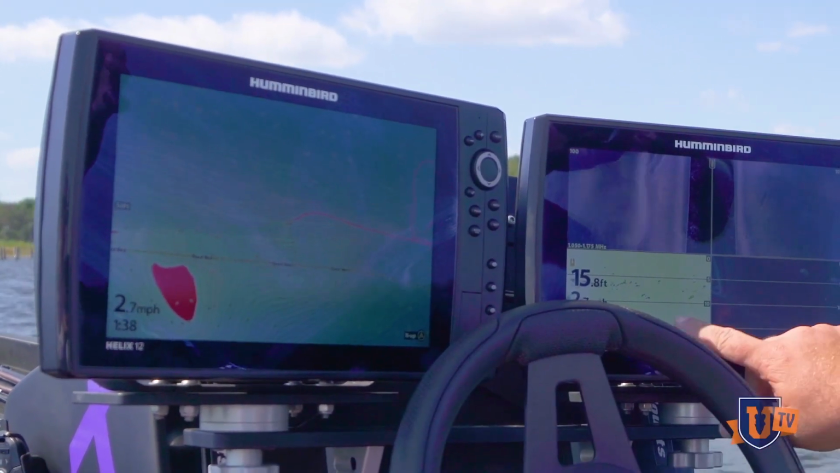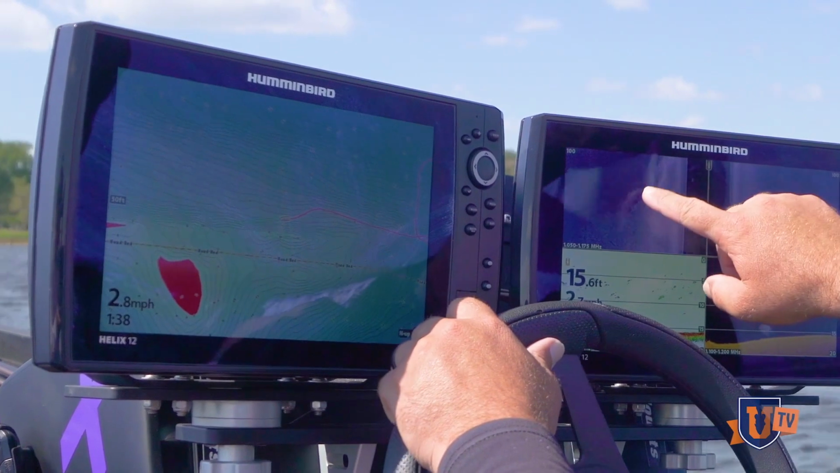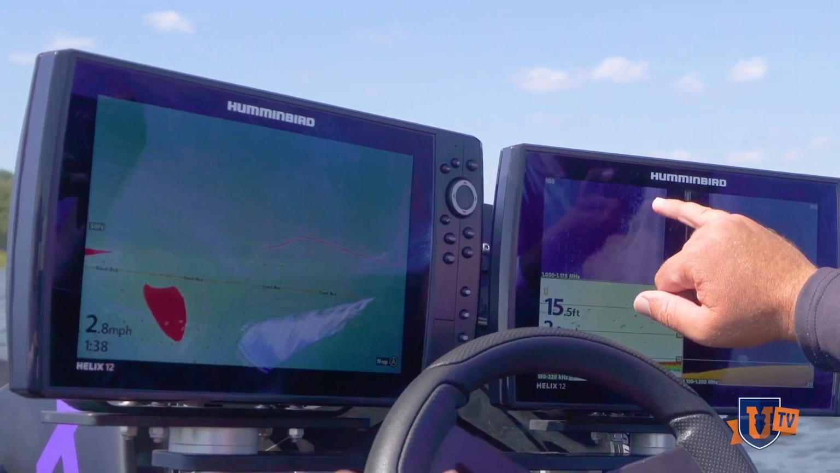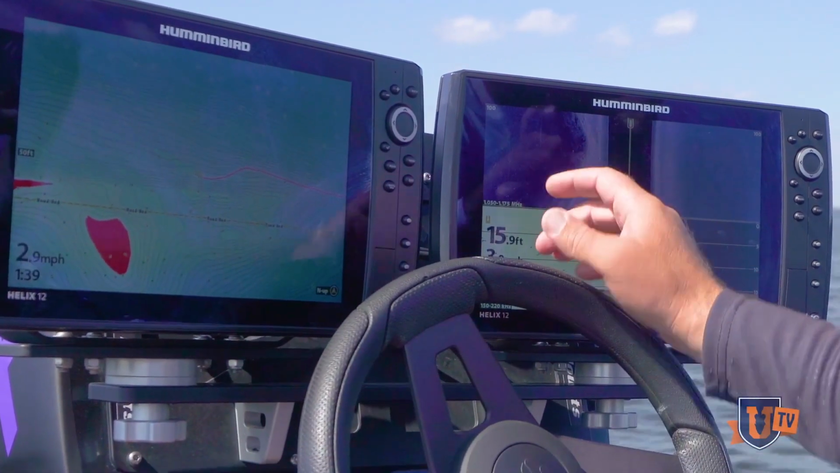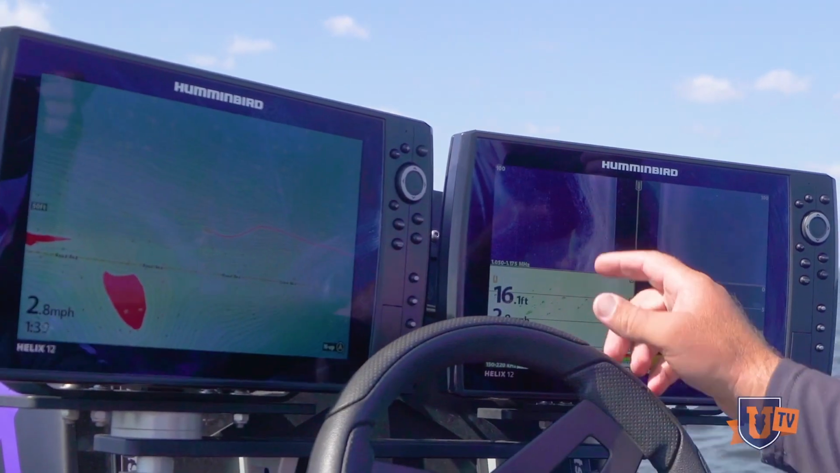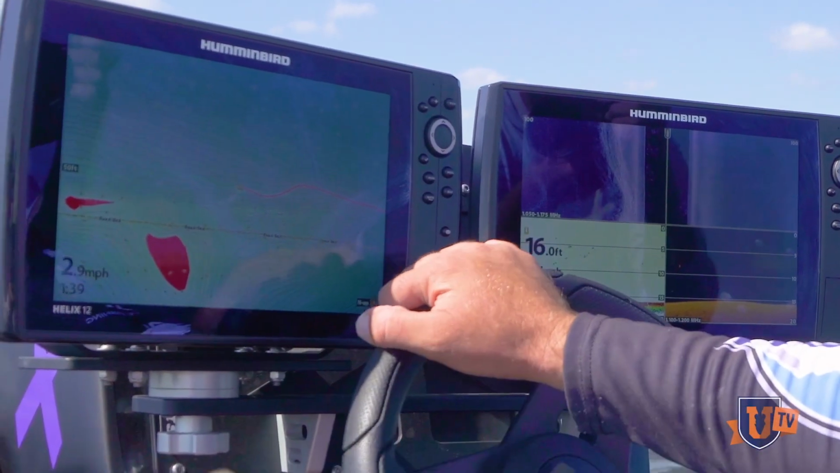I'm looking for good hard returns on my 2D or my down scan or out here on my side image. That's that rock from the roadbed right there. You can see the individual rocks that are breaking off the roadbed. If you look right there, those aren't fish, those are rocks. But that's that little turn. You even see it right there on the Lakemaster chip. That's a little turn in the roadbed, and those fish should be right out here on my down scan or my side scan. If they were there, they're just not there.